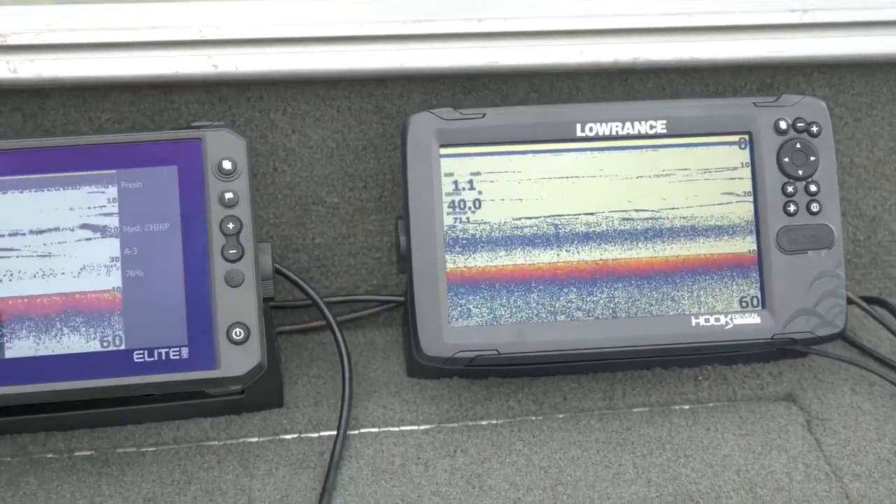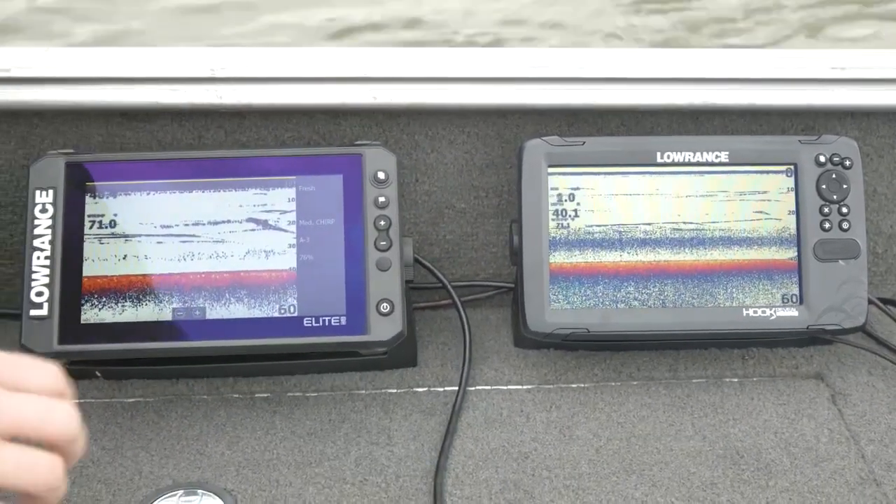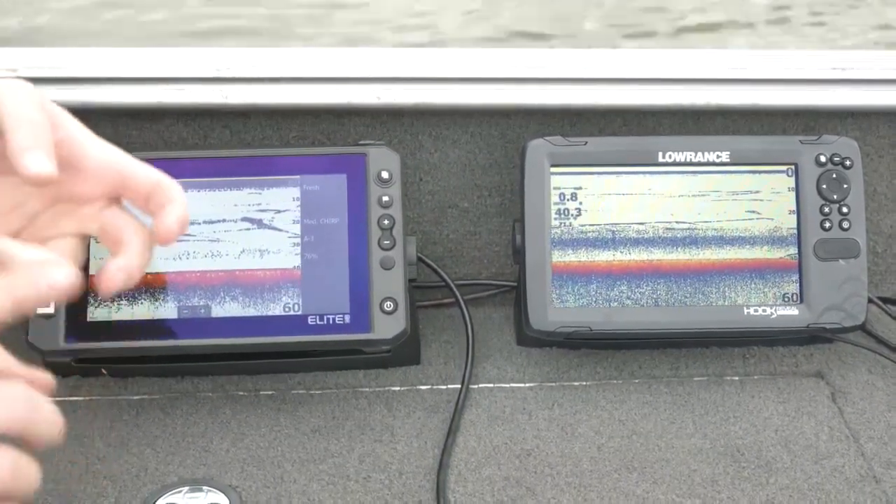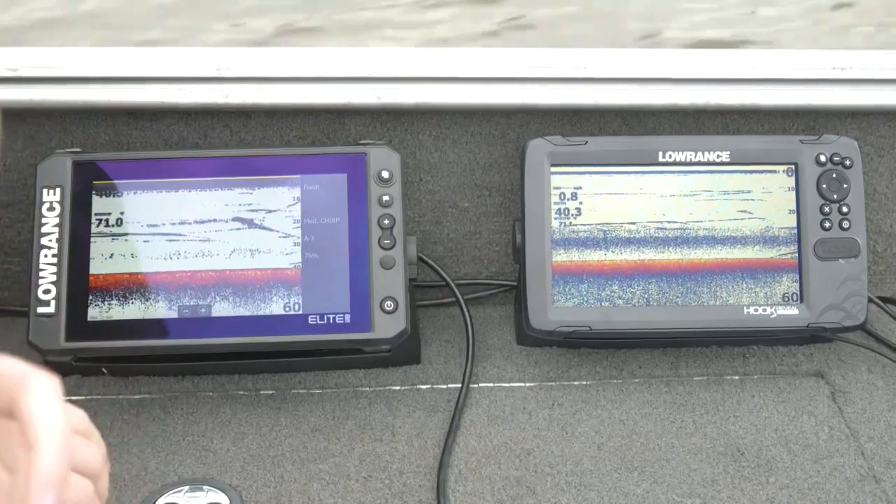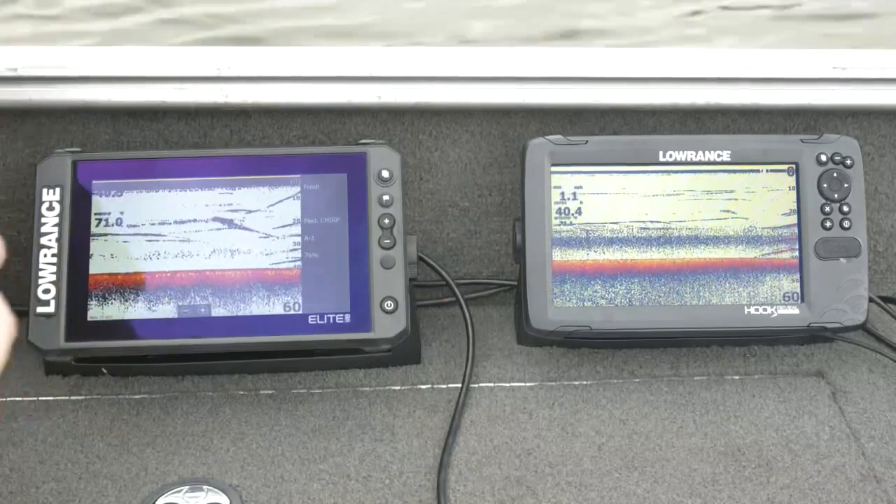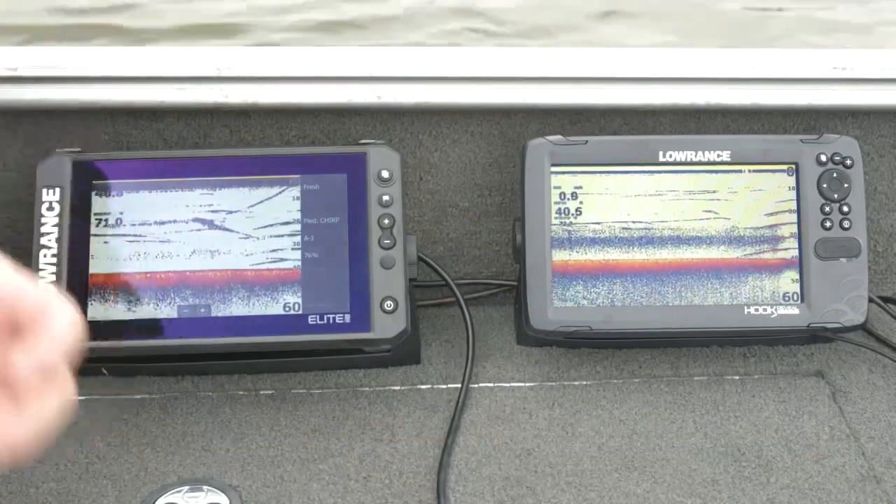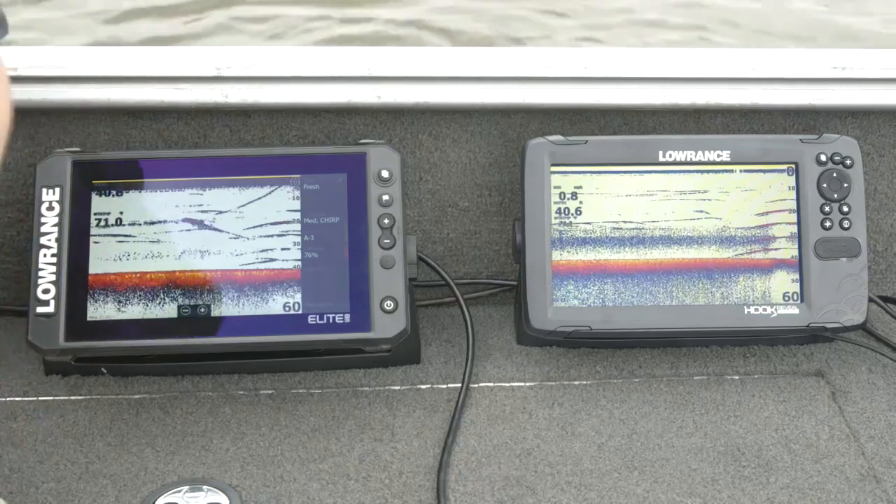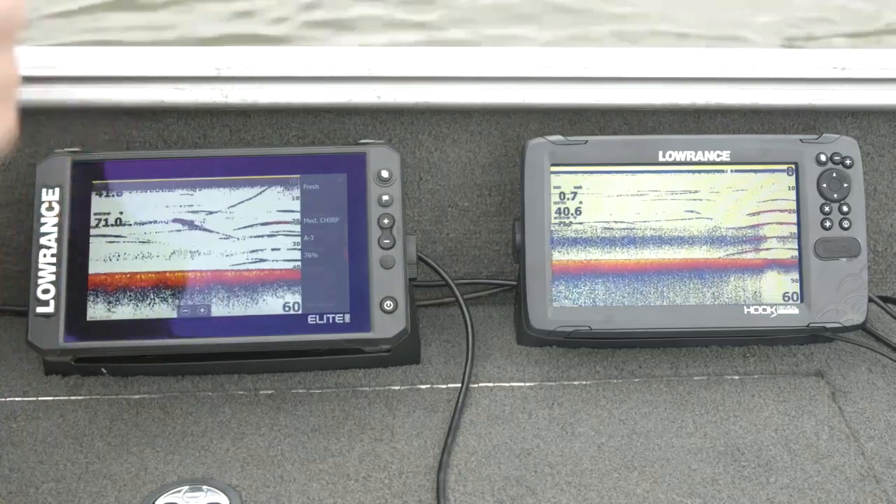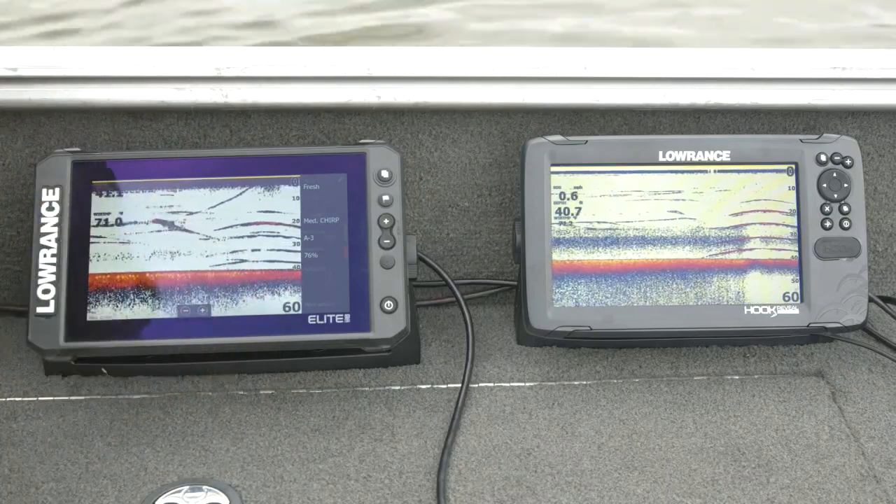Most dealers and customers of ours use our Active Imaging 3-in-1, and that's got side scan, down scan, and medium and high chirp sonar built right in. With Hook Reveal, we wanted to make the easiest product on the market to use. So we set up a line of transducers specific for Hook Reveal, and we tuned them to make them have the best of both worlds without the user having to change anything.